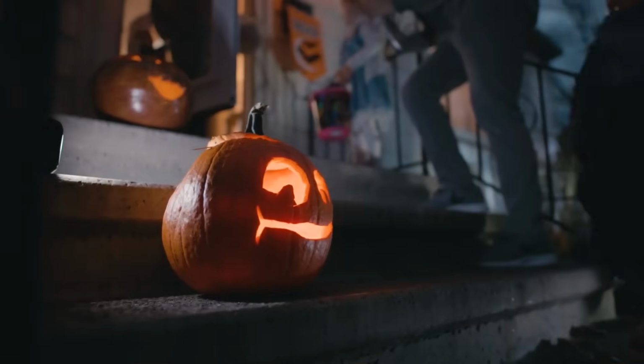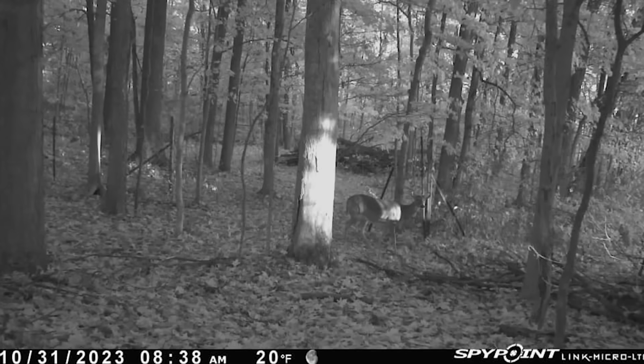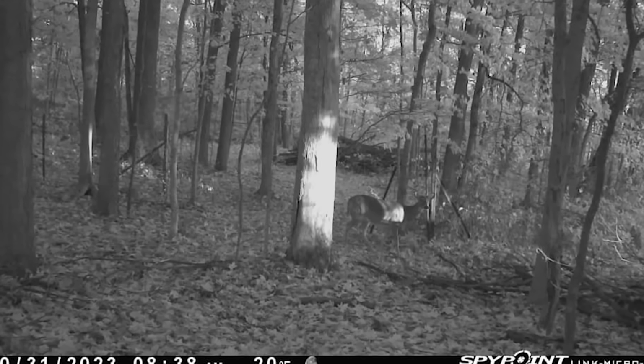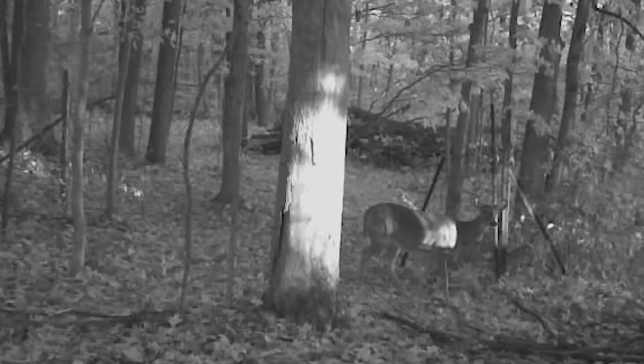Number 3, Halloween Ghost. Captured, of course, on Halloween Day 2023, this eerie image shows what appears to be a ghostly white figure clinging onto an old tree. Now the form is faint, almost human. Not quite, but almost there, and it's blurred and the low quality makes it seem like it's drifting between this world and another.